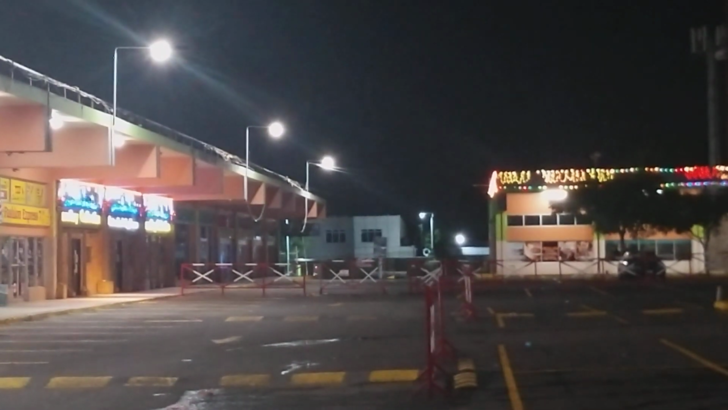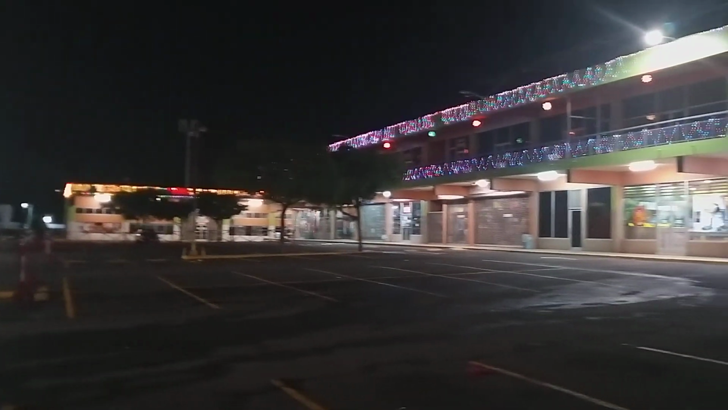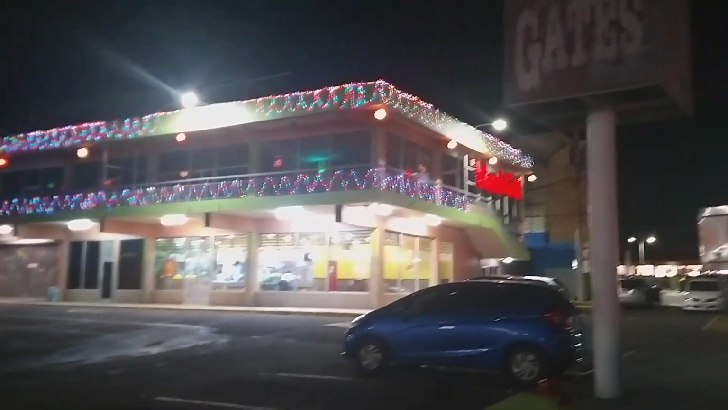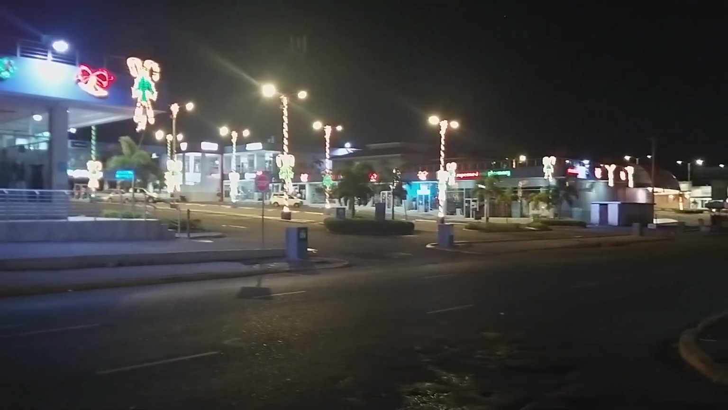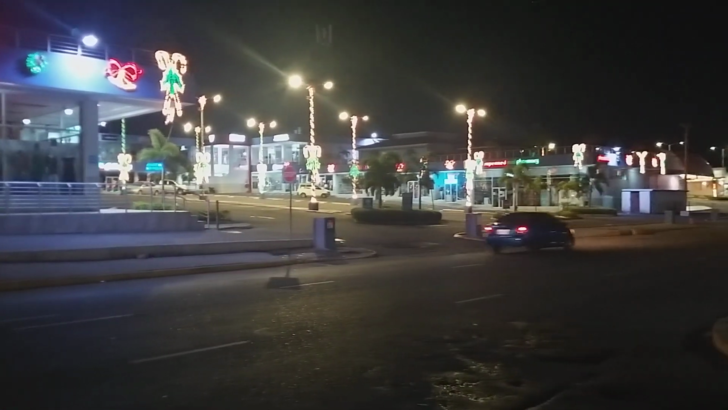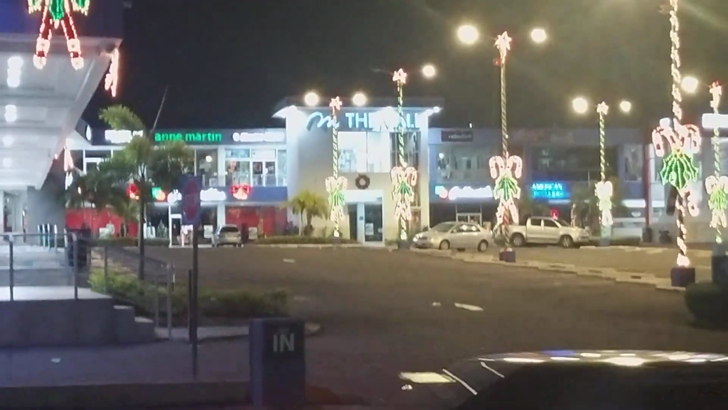Alright, so this is Twin Gates Plaza. Then we have the Mall Plaza over this side.